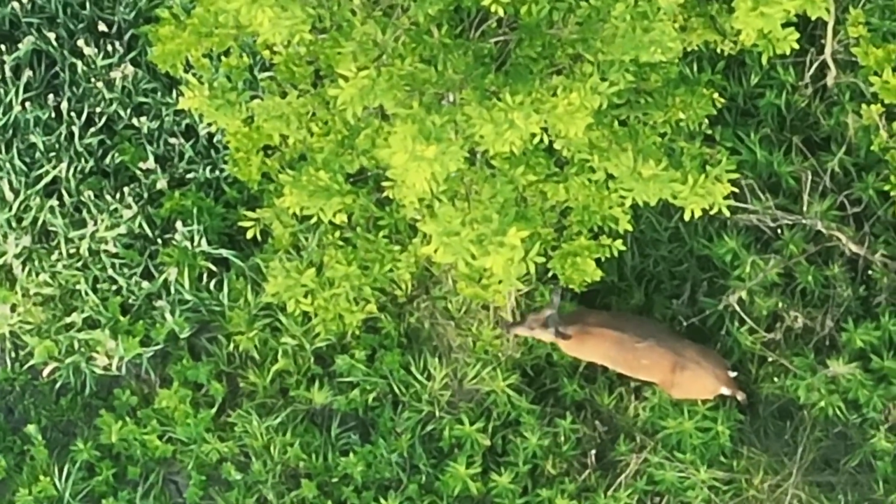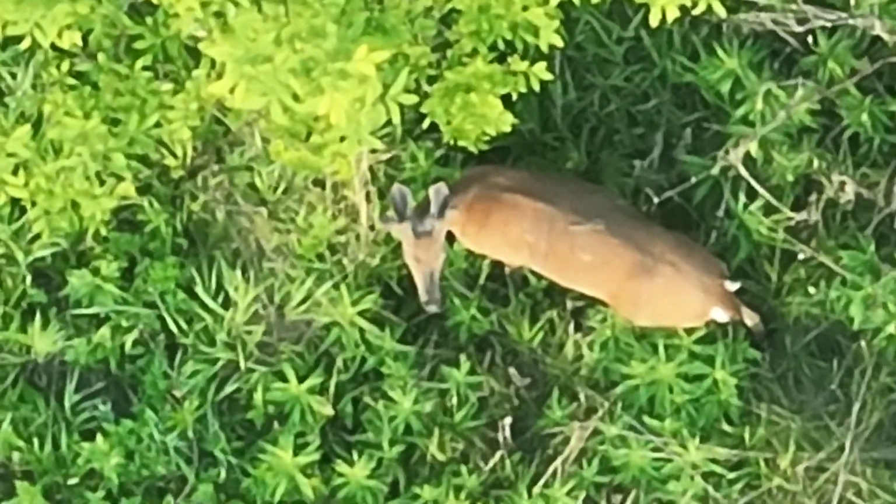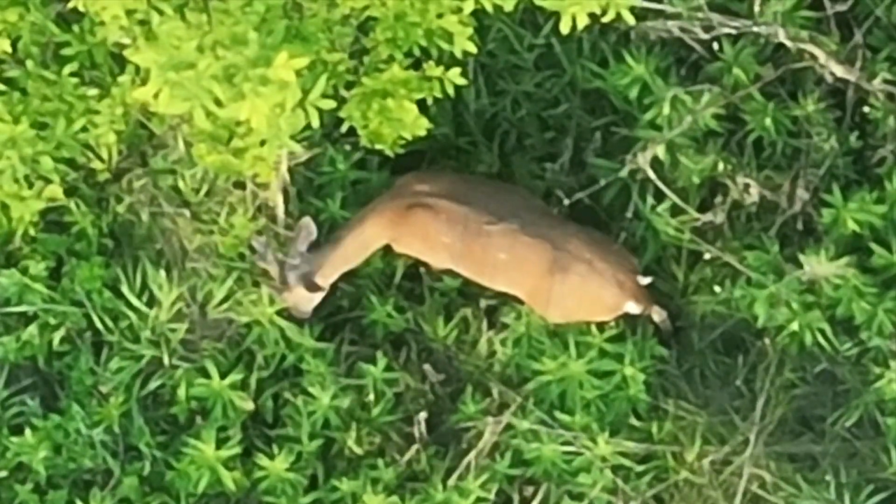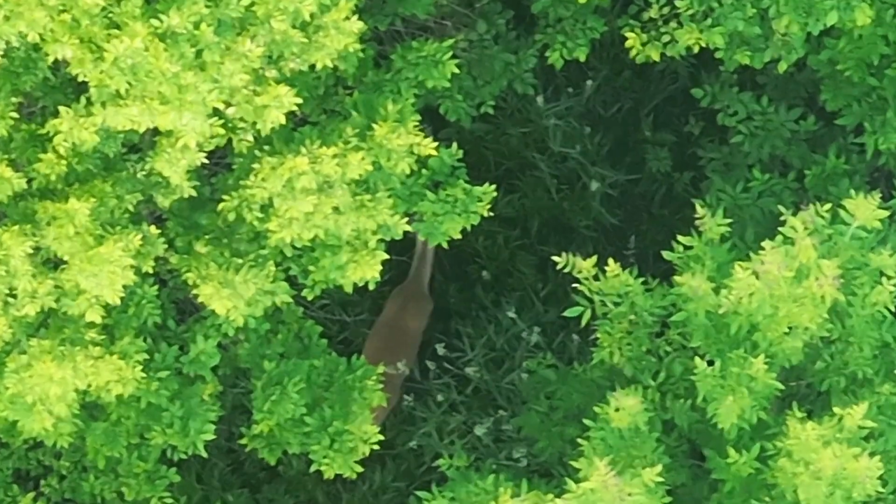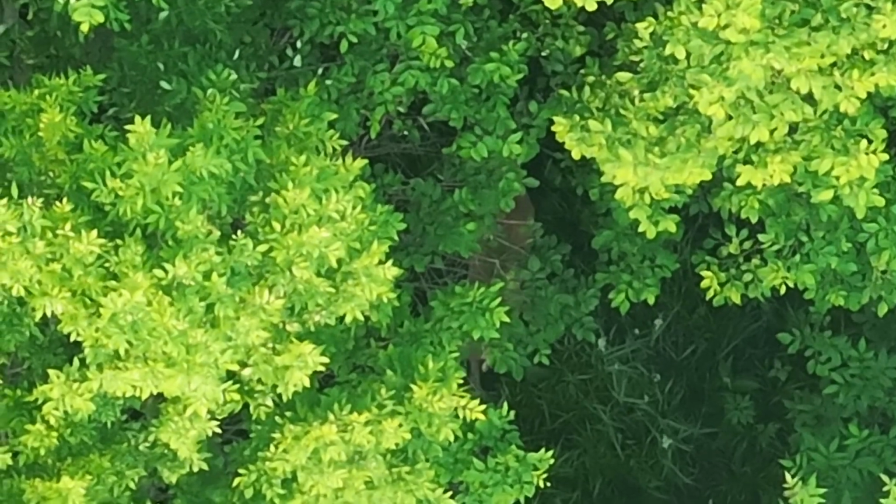This deer's again the traveling companion, smaller antler, kind of paddled out, pretty cool. I don't know if that's palmation or not. It's kind of a young deer, so it's hard to tell with the velvet. So as we watch this group move from the shorter vegetation into the taller tree that looks like a locust, as a matter of fact.